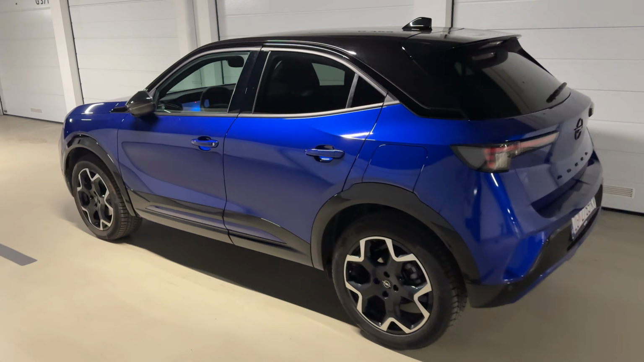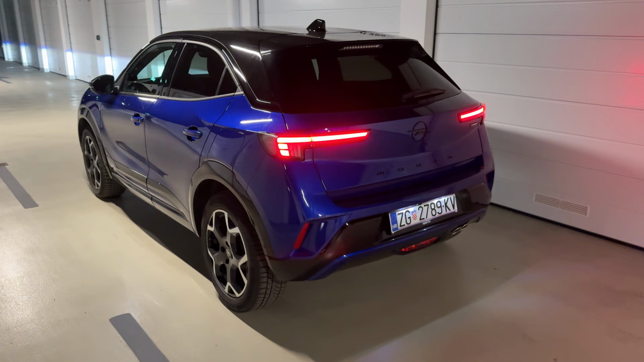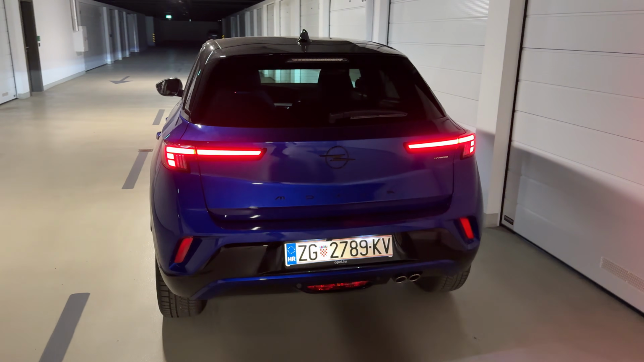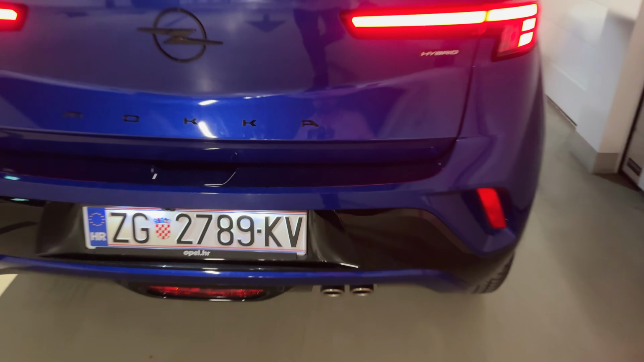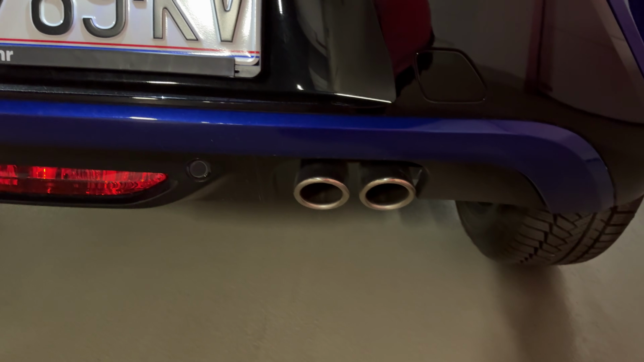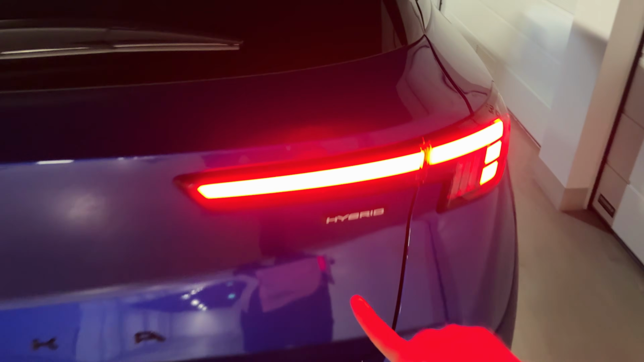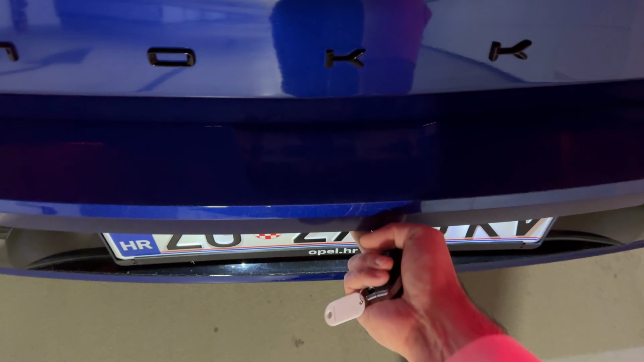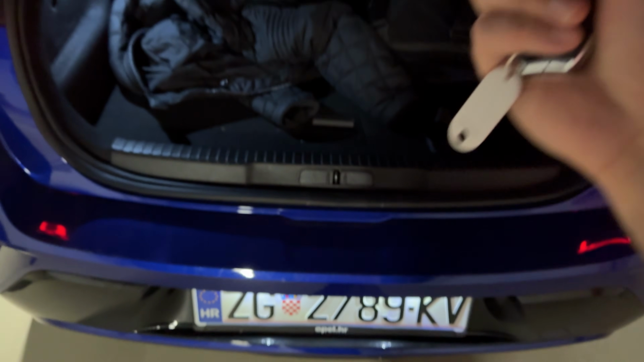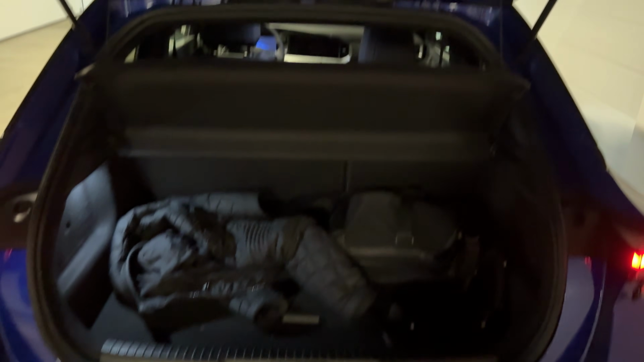And now let us move on to the rear. I will unlock it. You see the slim taillights, distinctive look on the road, and also one detail that I really love is the fact that we have the 2 exhaust pipes here on the right side, and they are the real ones. Hybrid lettering. In order to open the tailgate, first you need to press this and then open. Dual floor, 350 liters of space.